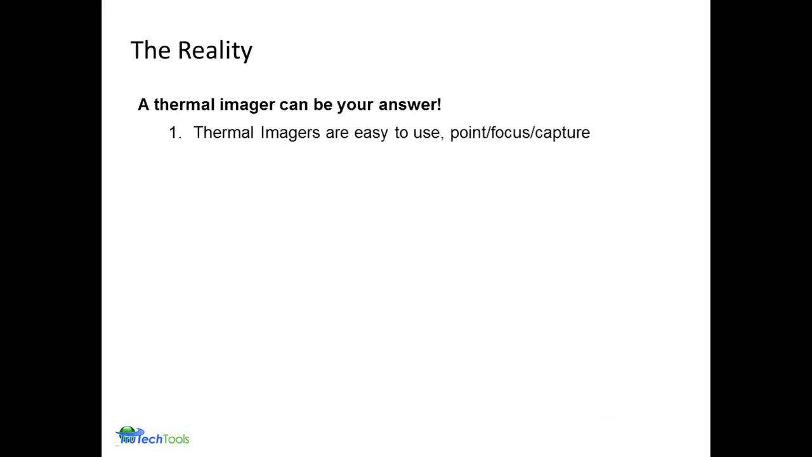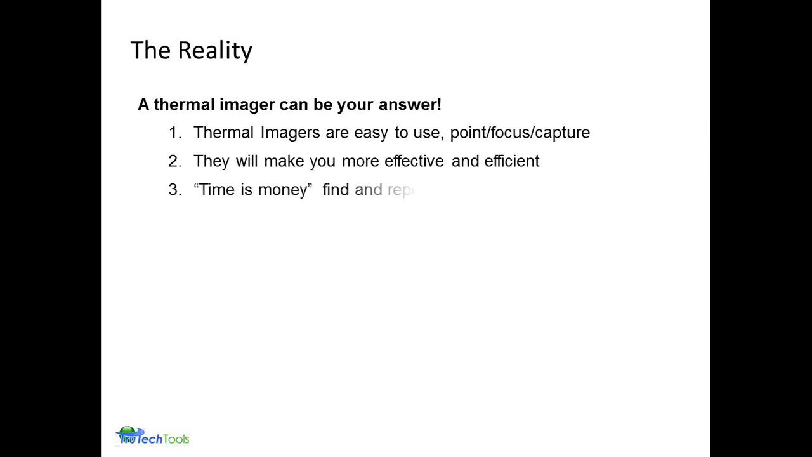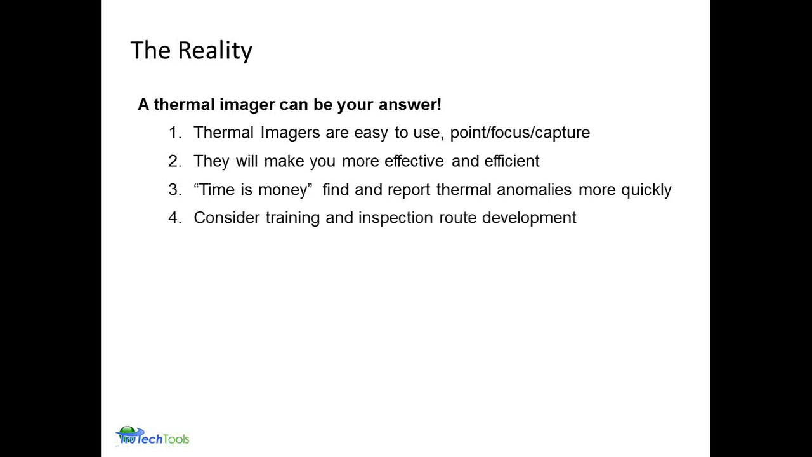Thermal cameras are phenomenal tools. They're easy to use, simple to point, and simple to focus as you practice and learn how to do that. They will make you more effective and more efficient when you're trying to do your work, and of course, time is money. Finding those anomalies more quickly and solving those problems are going to be important. And of course, consider training.